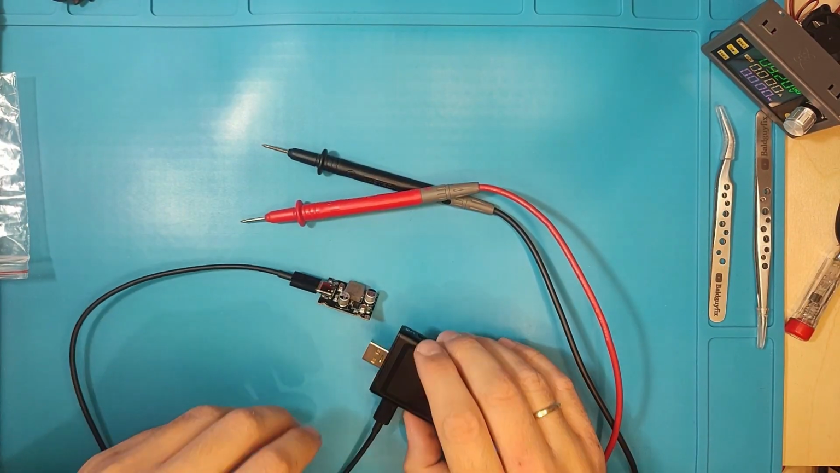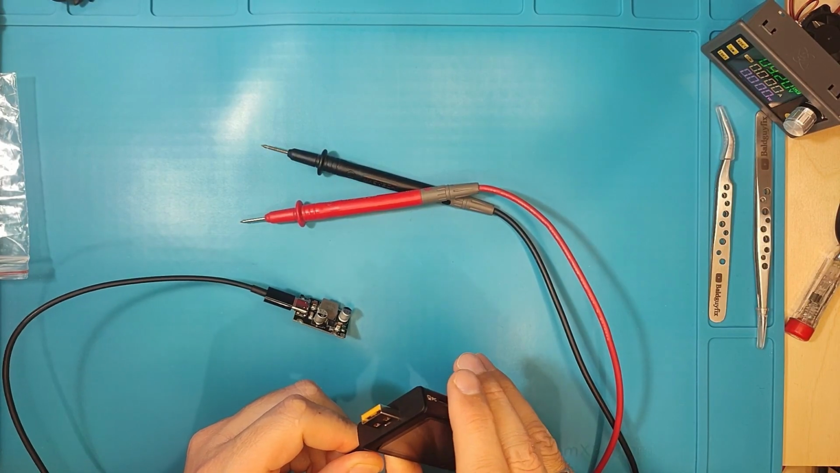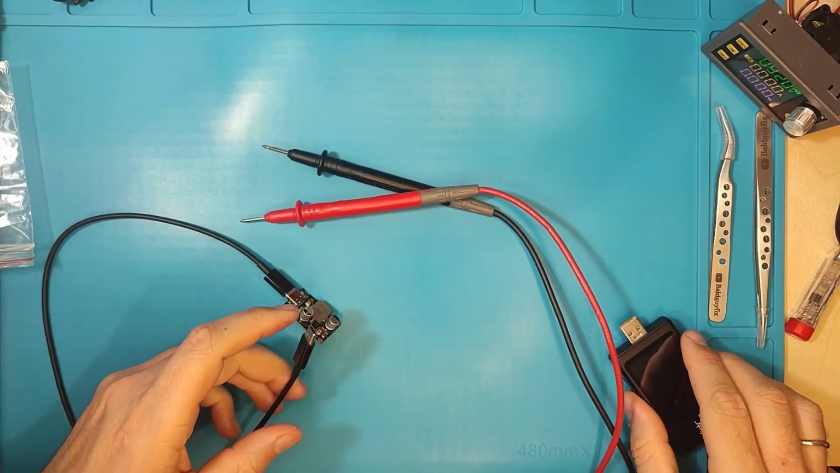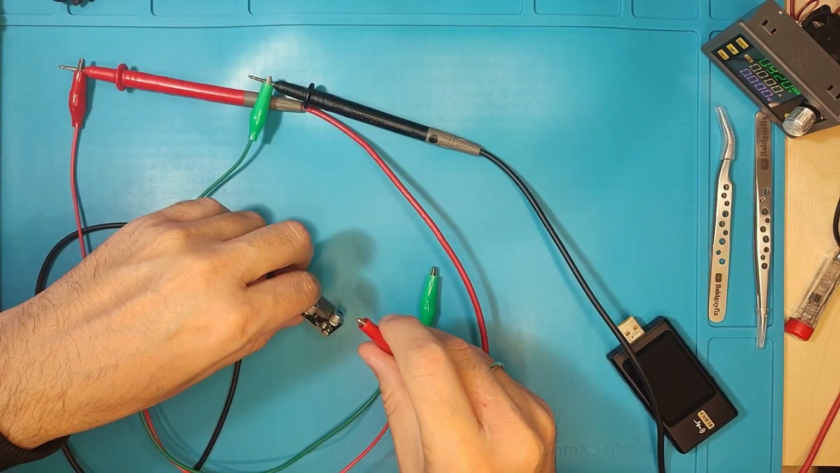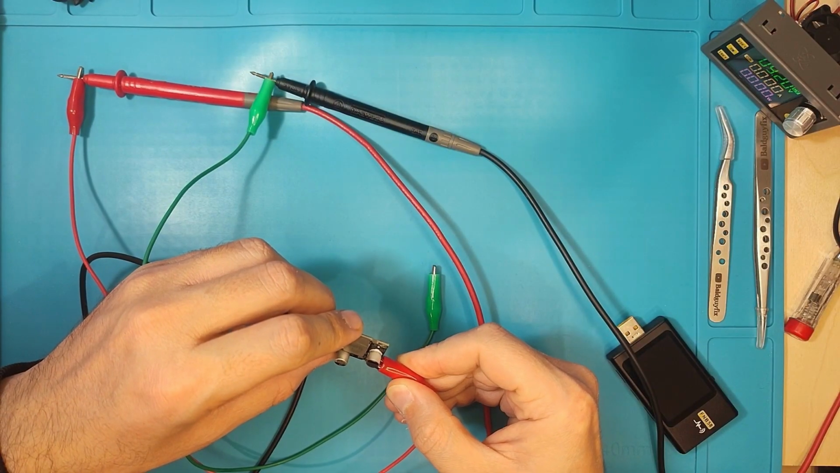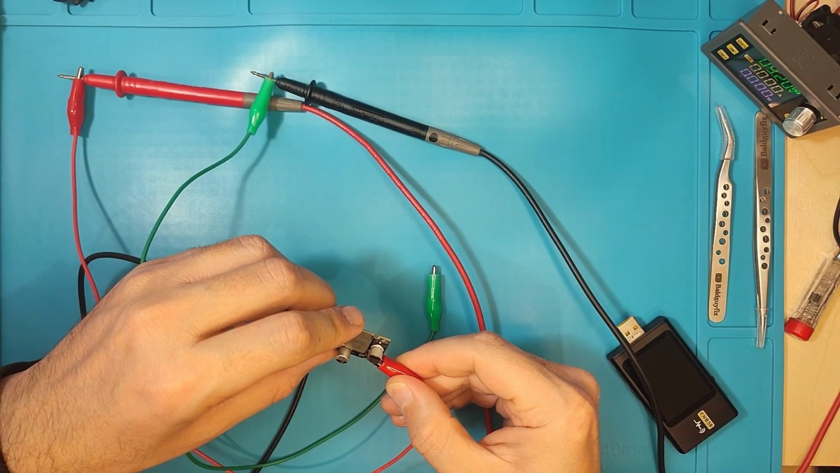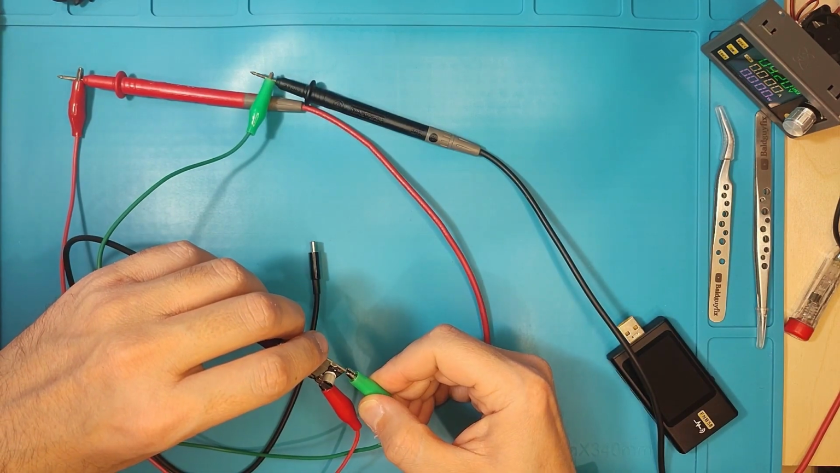Let's connect this to the electronic load and see what it can do. It claims that it is a 65 watt, but let's see. I'm using some alligator clips just so I can have my hands free. And minus.